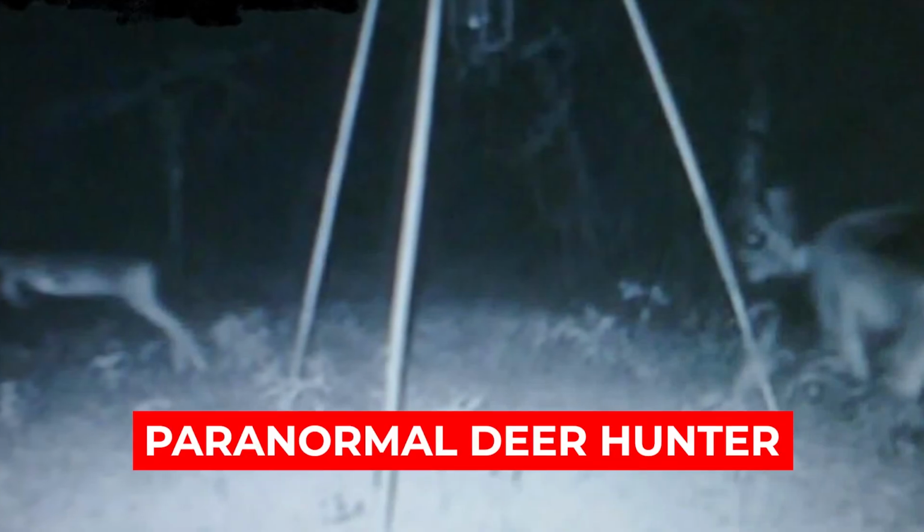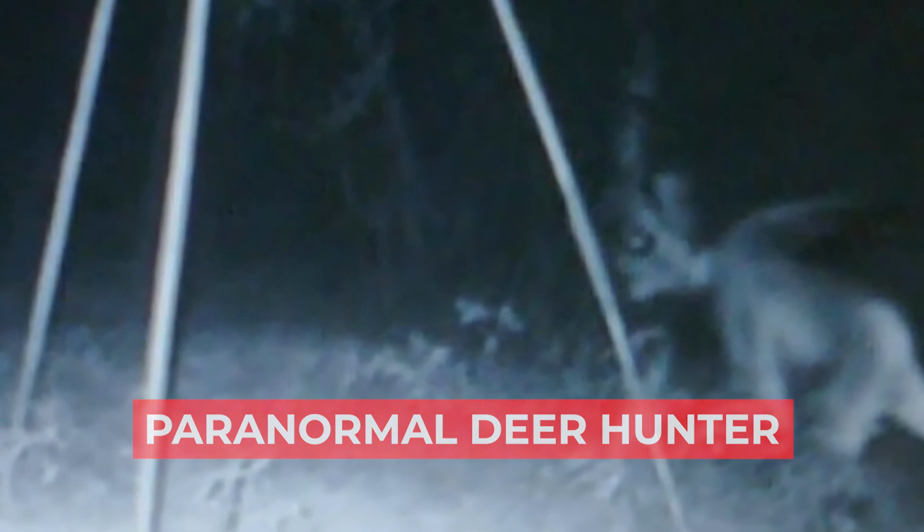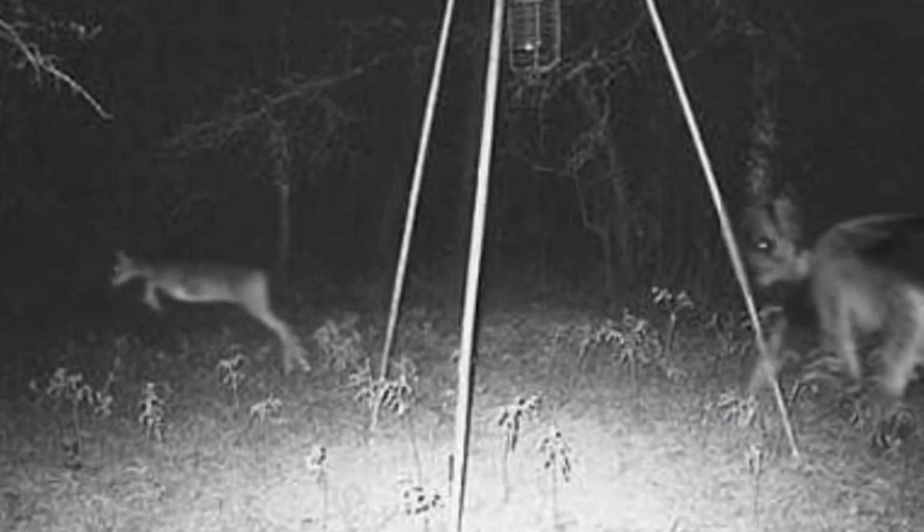Number 3. Paranormal Deer Hunter. If you got scared by the last entry, then prepare yourself for this one. A demon was caught chasing a deer. I know, that sounds like a clickbait tagline. But look, doesn't that thing on the right, whatever it is, look like a demon?